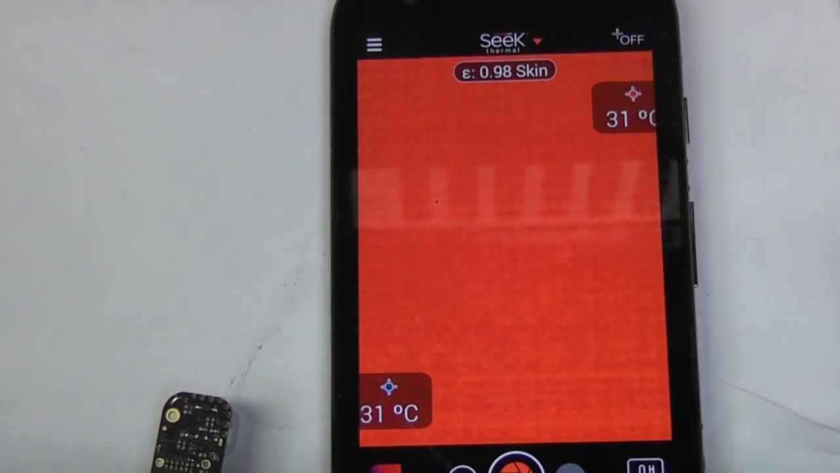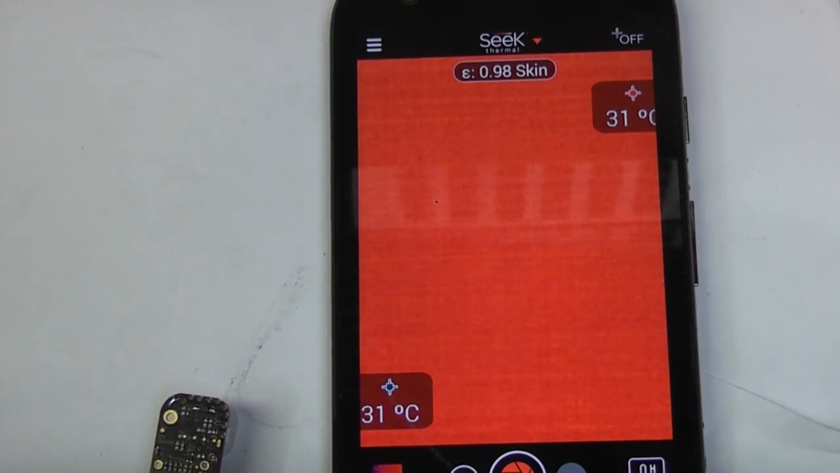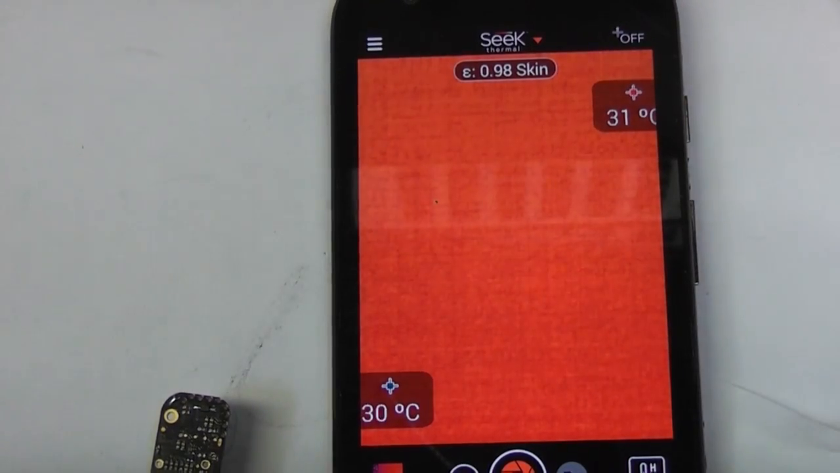Right, so now with the shutter out we can see that the gradient has almost completely disappeared. We've got either 1 or 0 degrees difference across the screen. What I think is quite noticeable with the shutter not there is that in between the calibration period it does get quite noisy. It's particularly noticeable when starting up from cold, but even when it's running and fairly stable. It's probably still trying to calibrate every couple of seconds, or thinks it is, but obviously there's no shutter there.